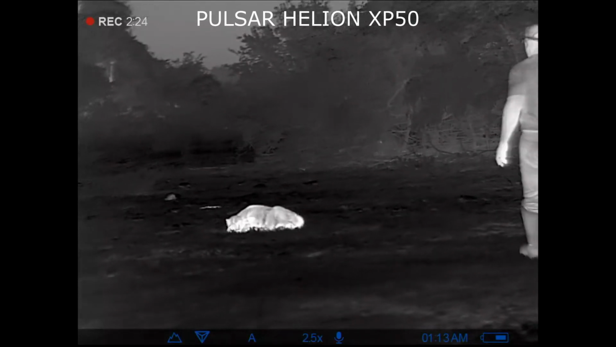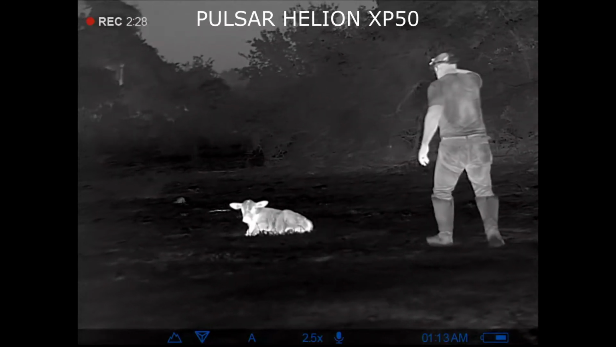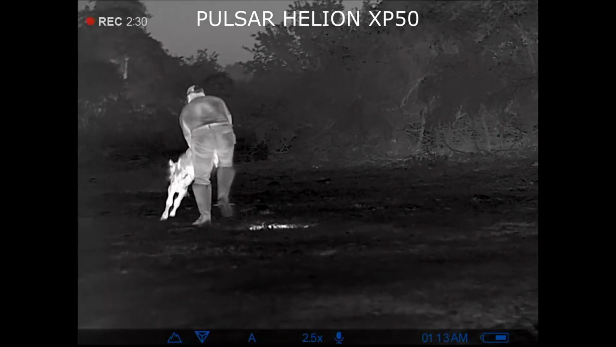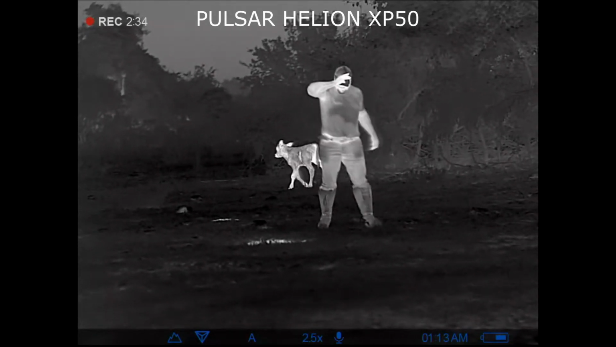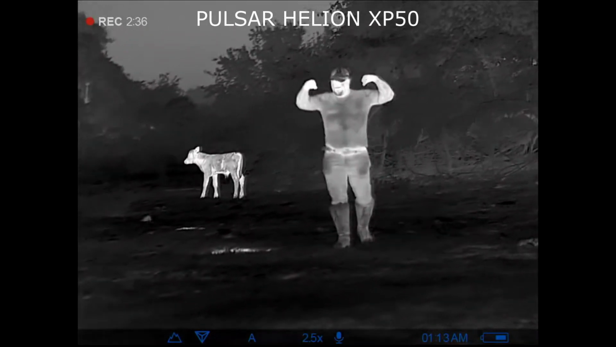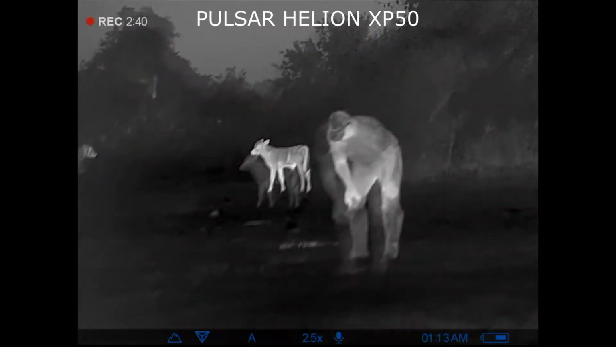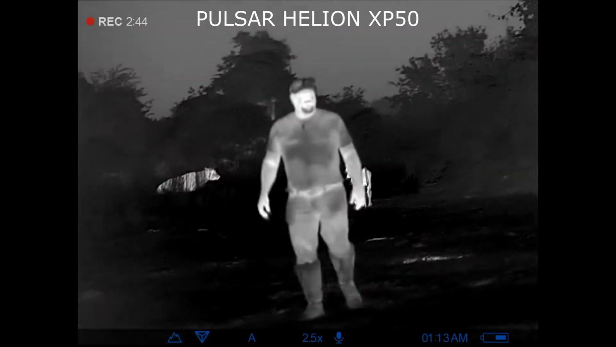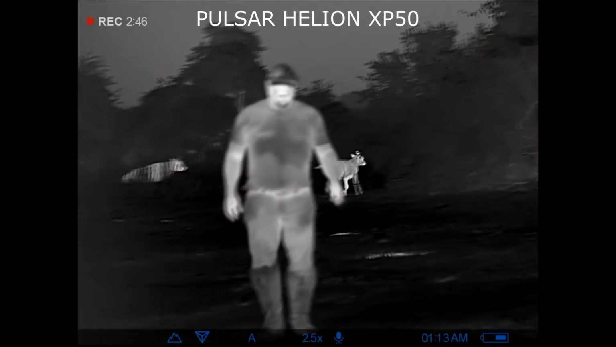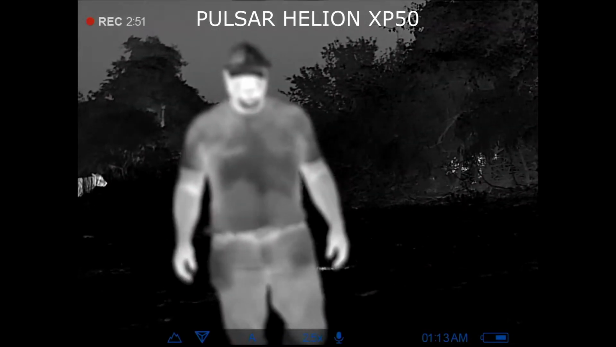But then here comes playtime. Old John likes to joke around a little bit. So there was this calf bedded down, and he runs out there and tries to spook it. I don't know what he was trying to do, really. Trying to be a tough guy, I guess. Anyway, then he's like, oh, man, it kicked me in the knee. And he's spinning over. Oh, old peckerhead. John's a good buddy of mine. I love that guy.